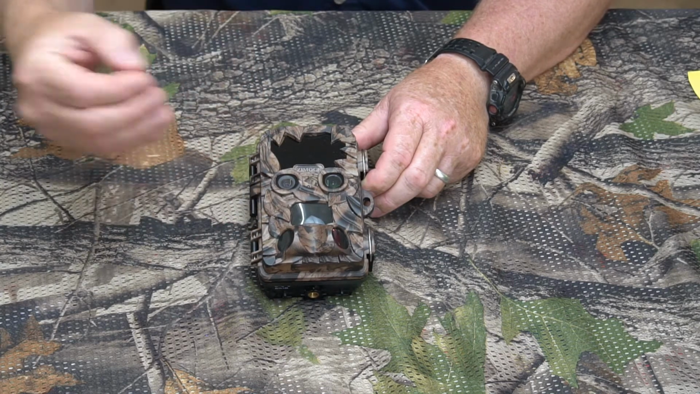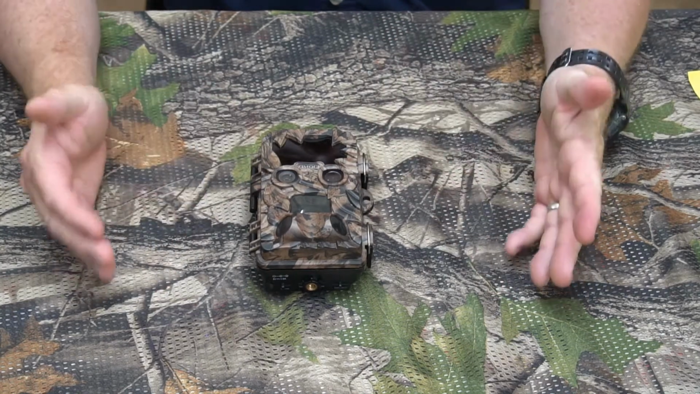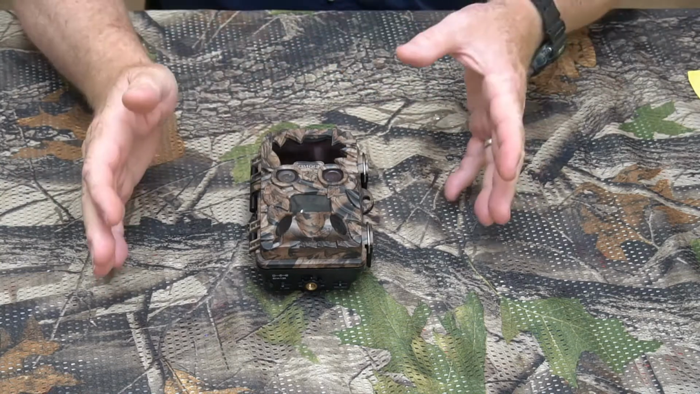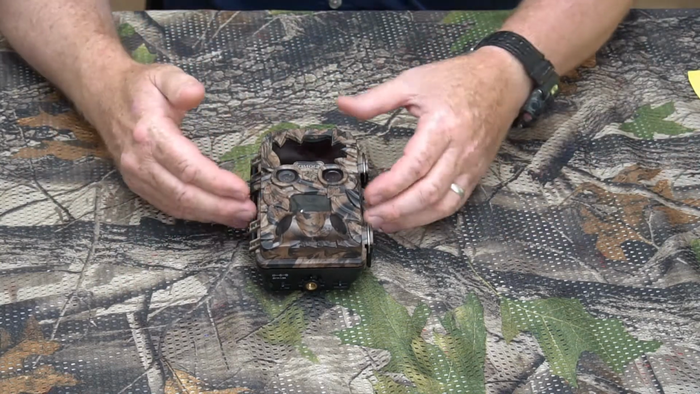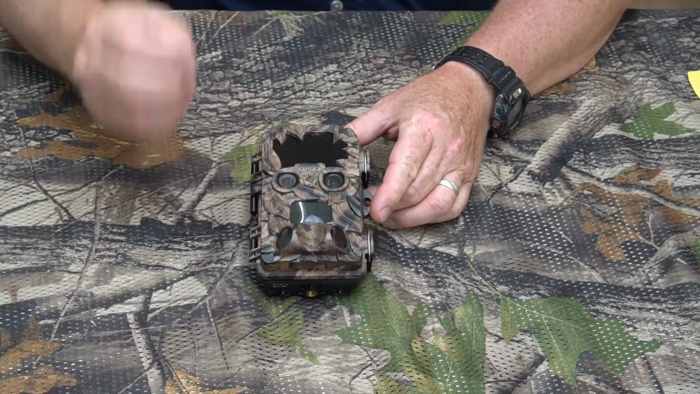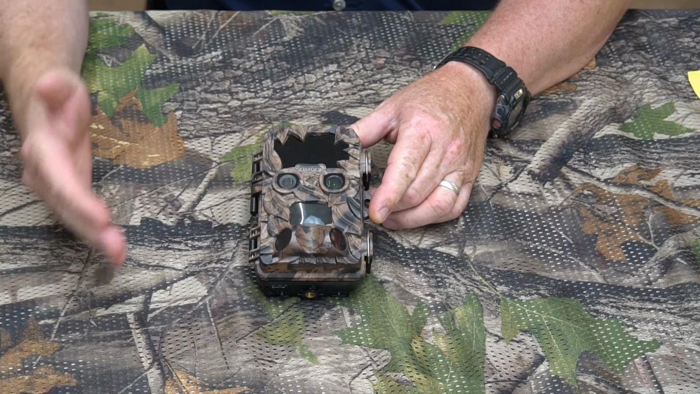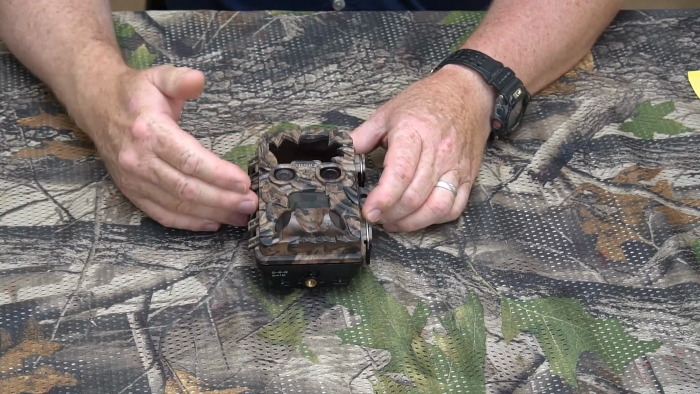In fact, except for the fact that they say it's 4K, I'm just going to tell you right here, I don't care what it says. What I want is to compare it to what I've done before. And I can tell you that the video out of this camera is clearer and sharper in the daytime than pretty much any video trail camera that I've ever tested. Okay? So that is a big plus for it.